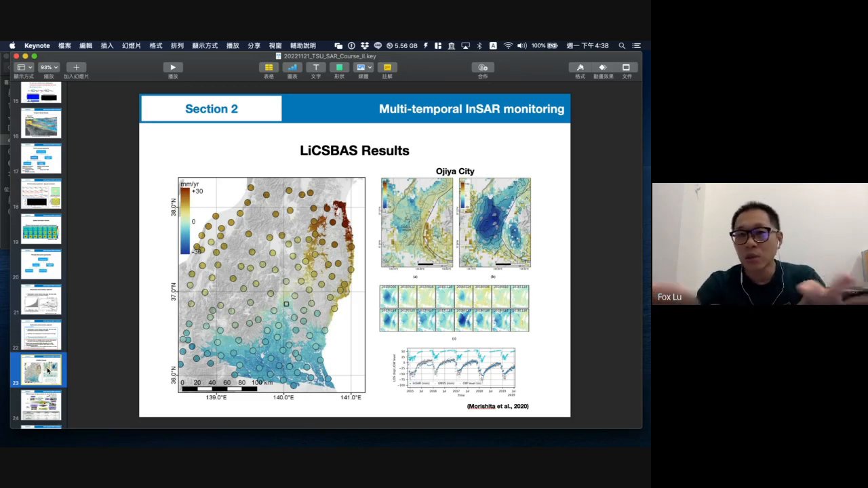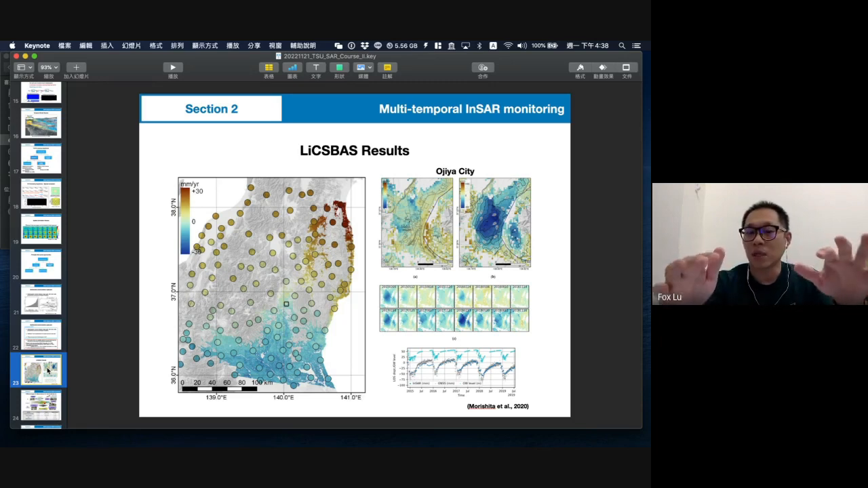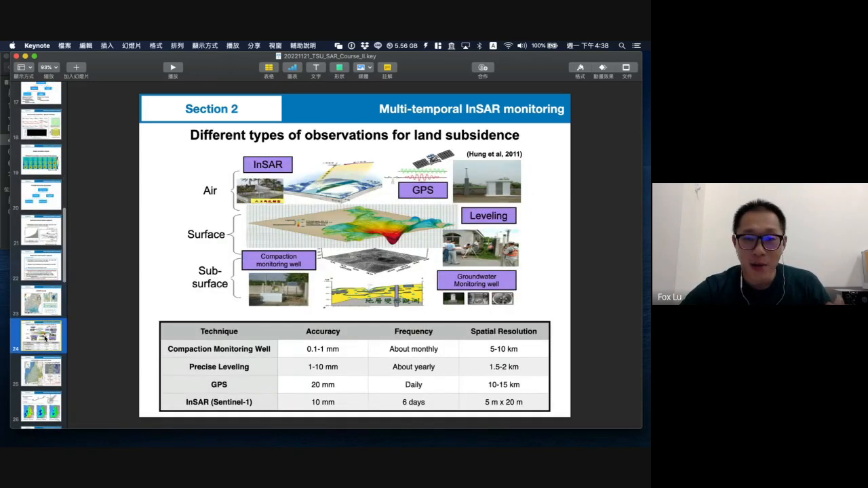So sometimes we will use different methods to calculate that. Next I will show you some cases in Taiwan where sometimes we use SBAS and sometimes we use PS. Why do we use both methods? Because we want to make sure our result is consistent and does not change too much. Okay, I hope I can answer your question. Okay, and then we continue with our slide.